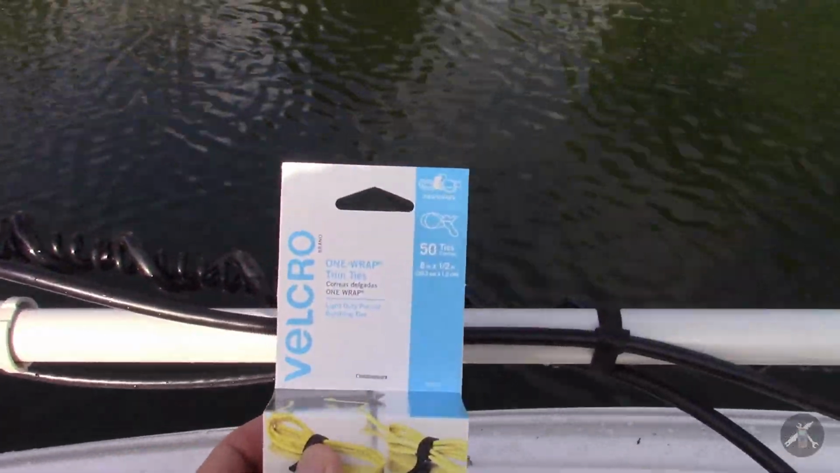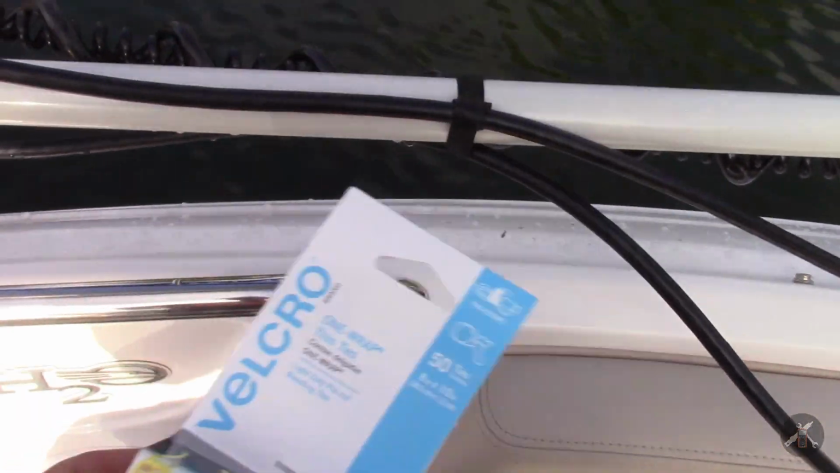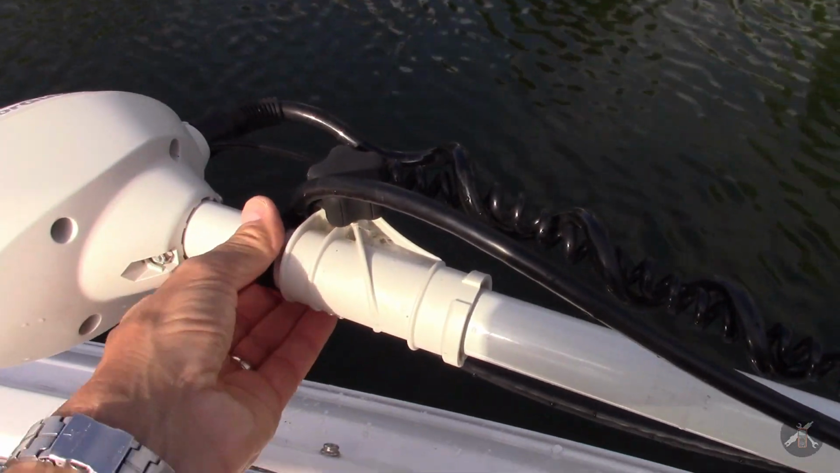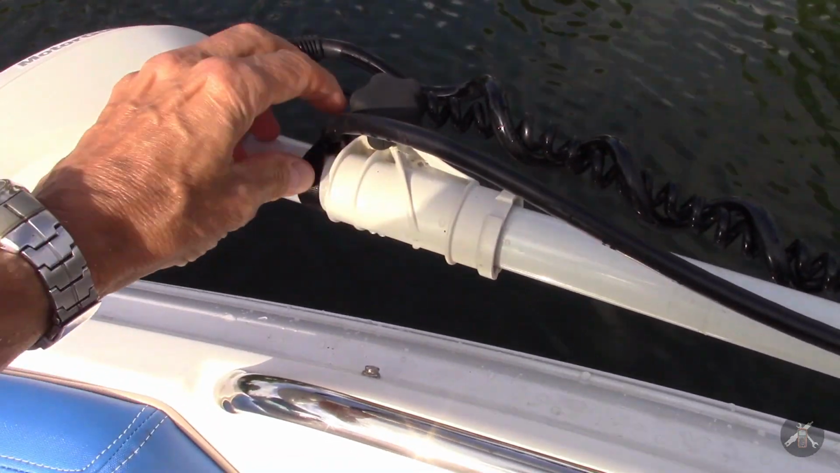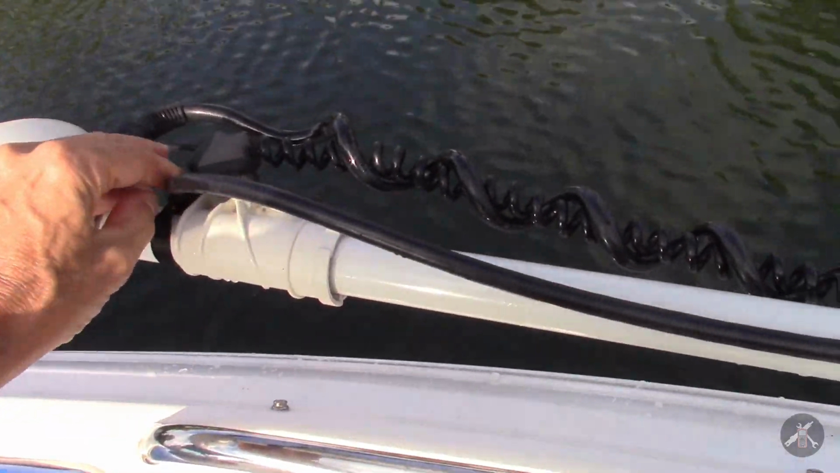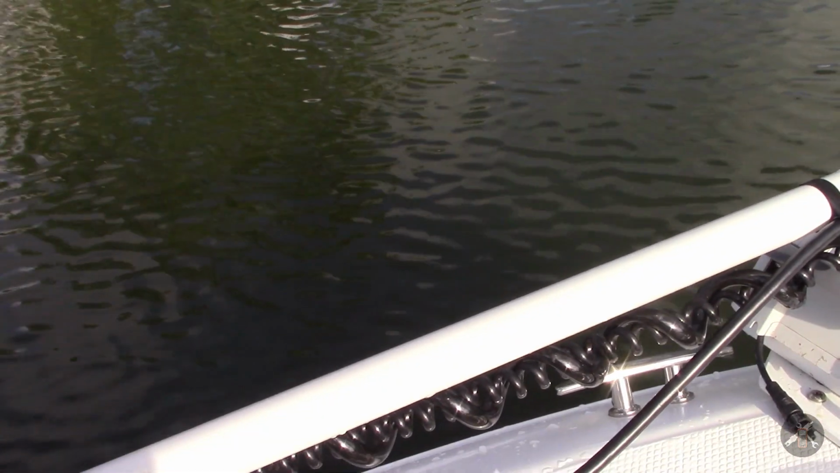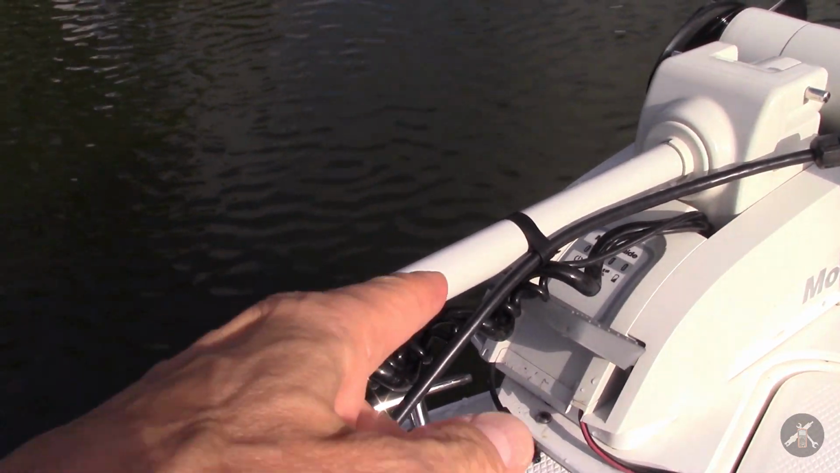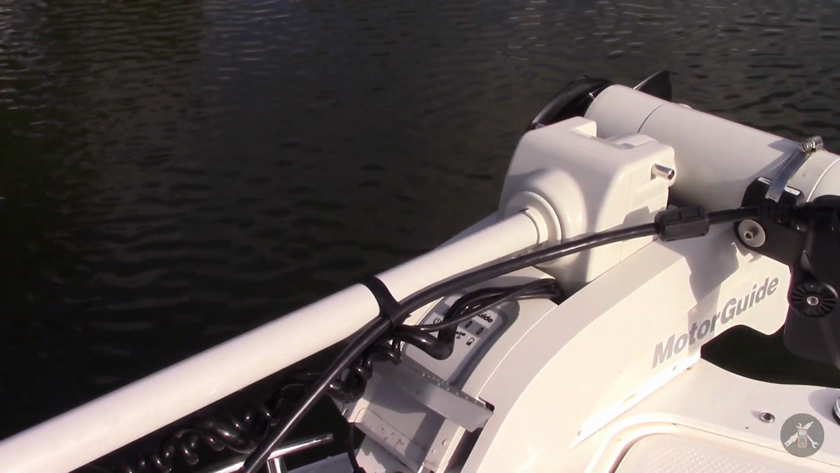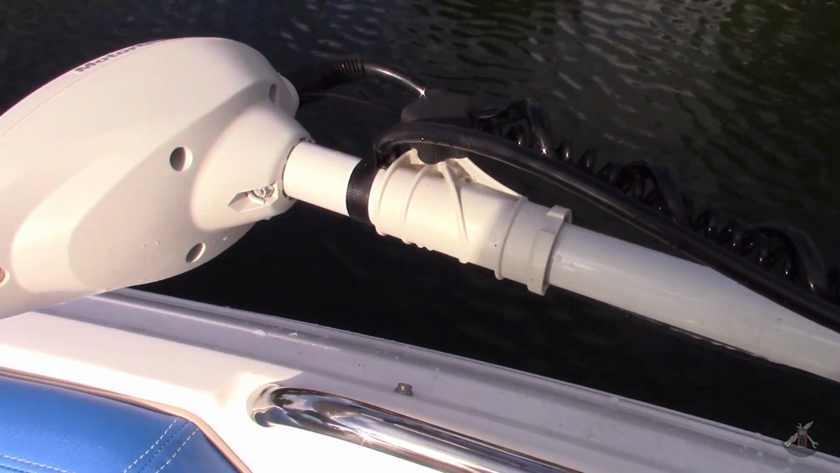So I bought a roll of these Velcro wrap ties, and I've got it connected at the top here, and that one will probably stay, but it's loose enough that it'll turn when the motor pivots. And then I've got a couple of them going down the shaft that I can unhook when I deploy the motor, and if I want to, I can restrap it to the shaft as it goes down. And we'll see how that works out.